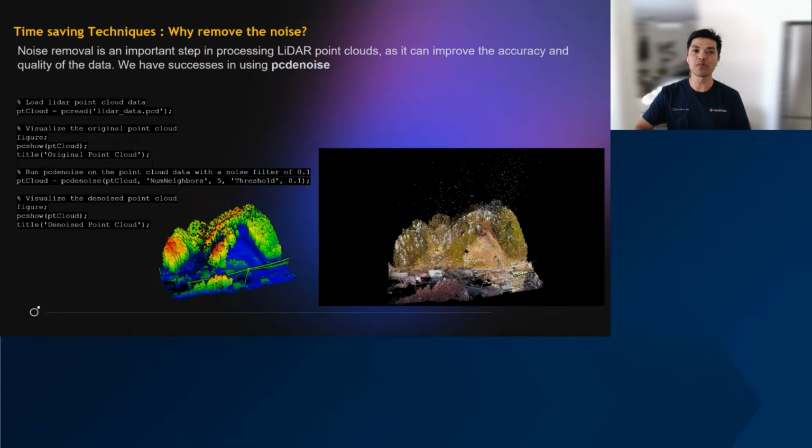Next one. From our experience, different LiDAR sensors have different results and different types of noise. There's a function called pcdenoise in MATLAB, and what we've figured out is that we can group a cluster of points within a distance and classify them as noise.